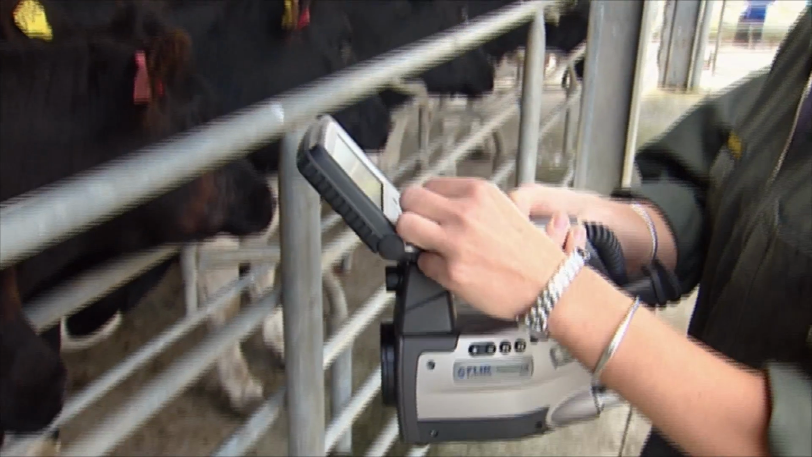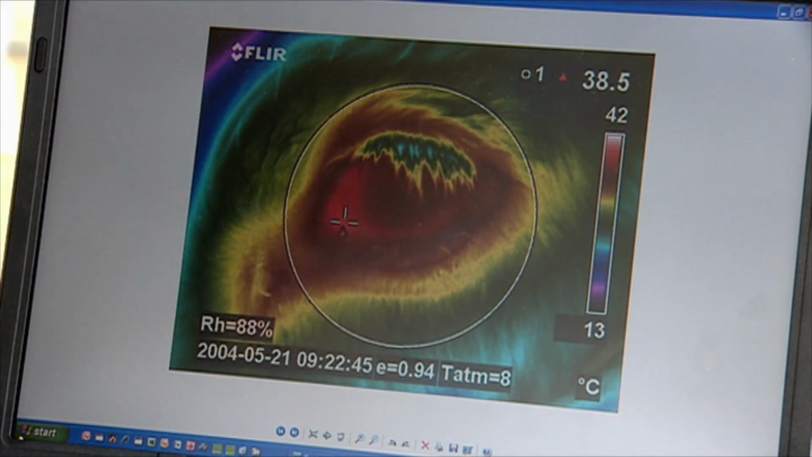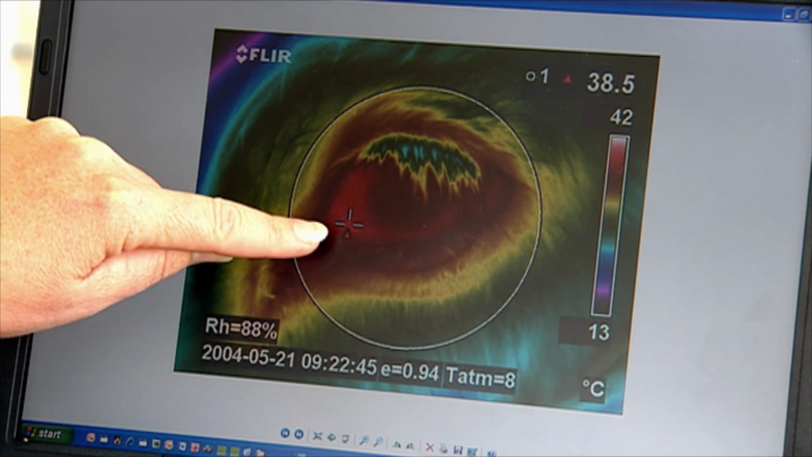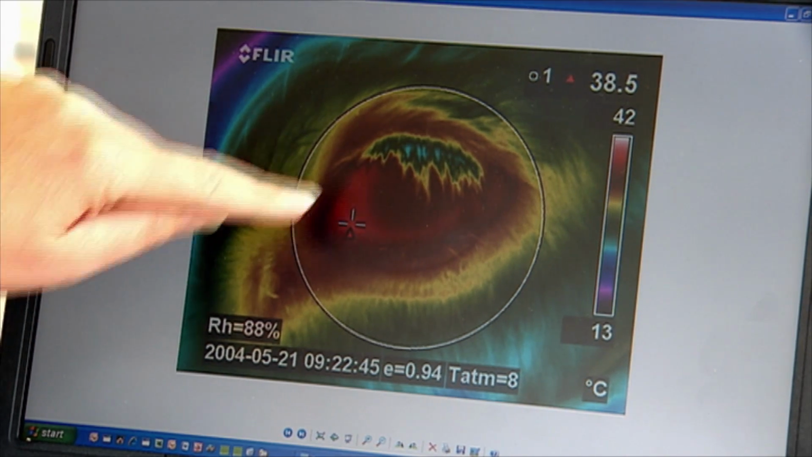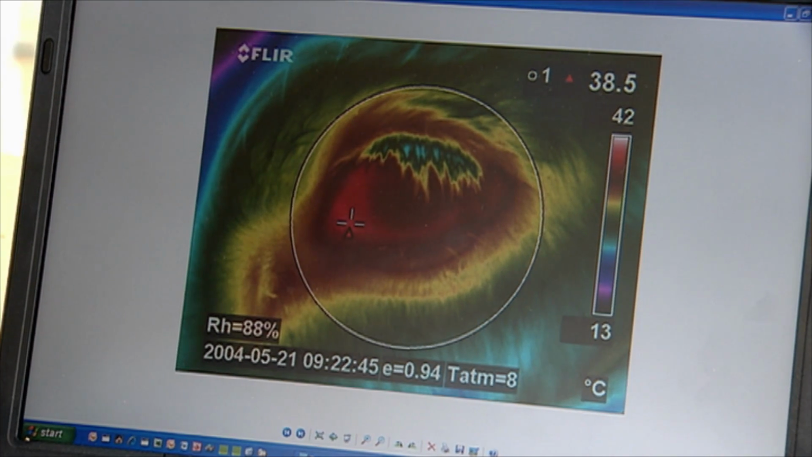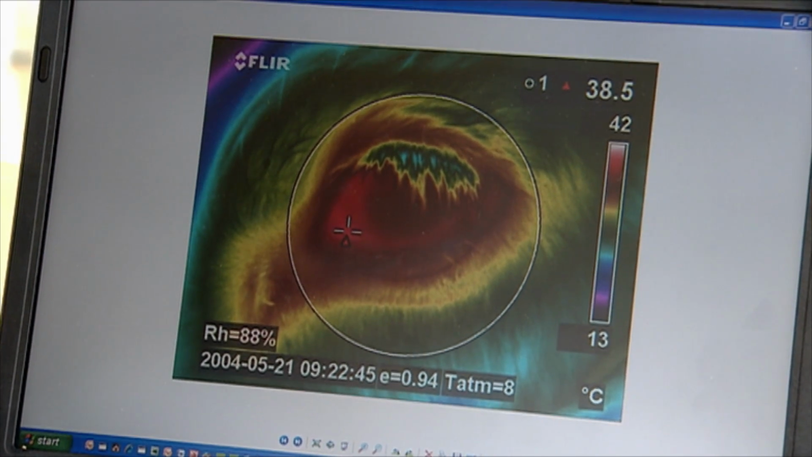So here's an image of the eye. You can see the cross is indicating where the hottest part is, and then up in this corner it gives us a value of the maximum temperature at that time.